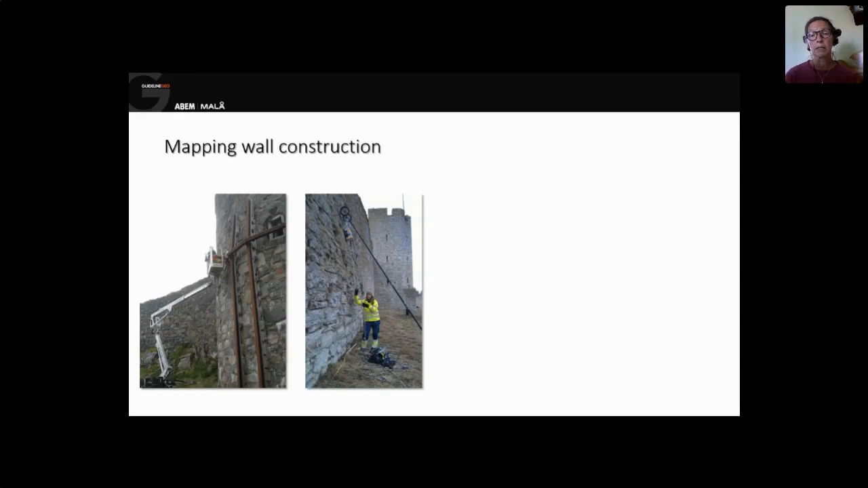So it's a risk to be close to these constructions. And these areas are quite huge, and it's hard to know how to test which stones are still firm and which stones are coming out.